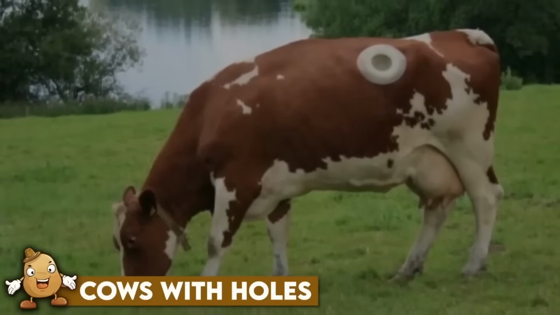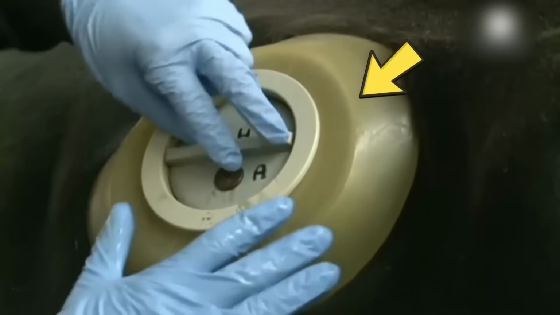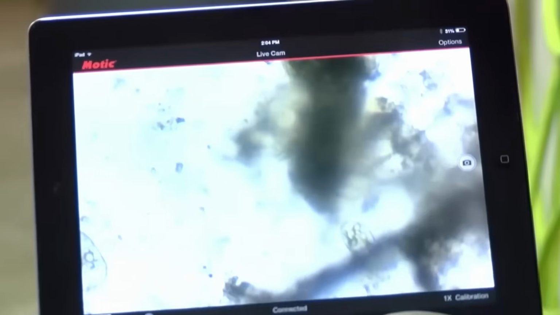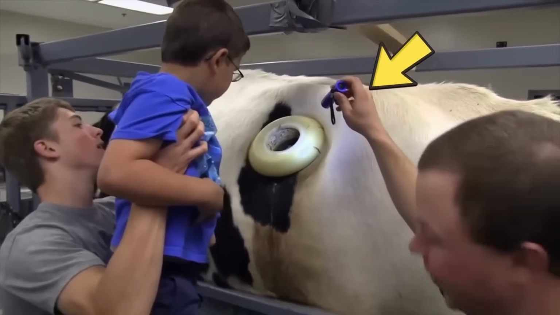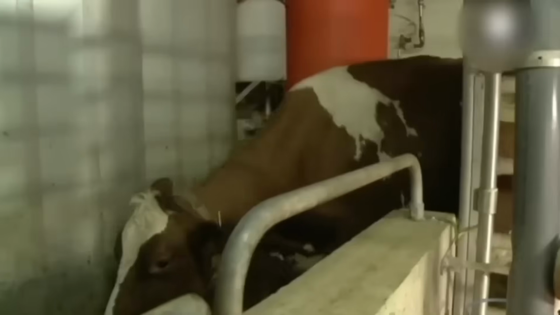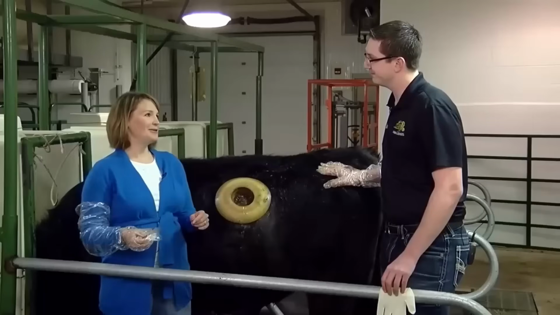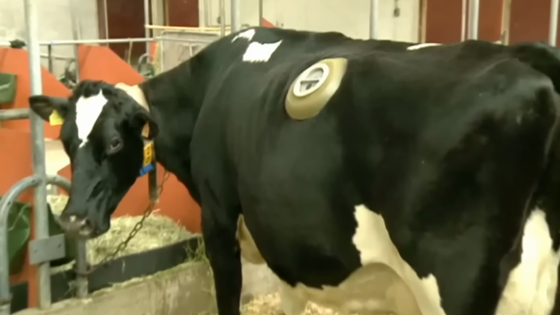Cows with holes. Otherwise known as cannulated cows, these creatures have holes in their stomach, which are used by researchers to examine their digestive process or to analyze the nutritional quality of feed in agricultural settings. And as much as it may look terrifying or cruel to us, according to the people who do it, the cow's flank is numbed with local anesthetic, and once installed, it causes no pain. But that's what they've observed, I guess, because the cow can't really tell them if it's causing them pain or not.